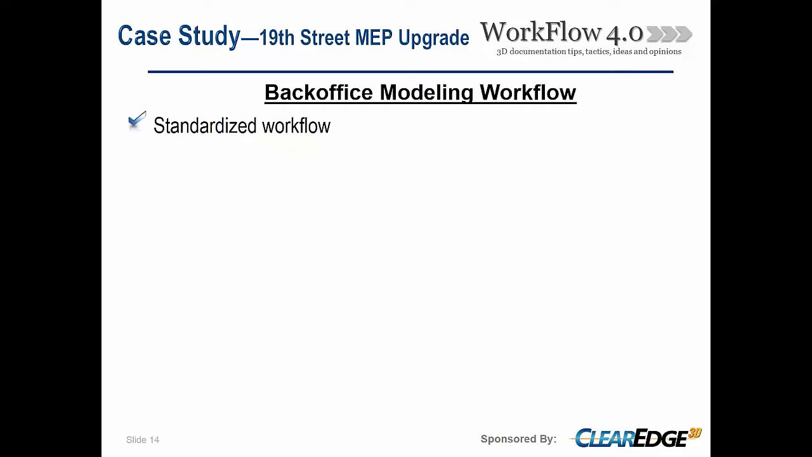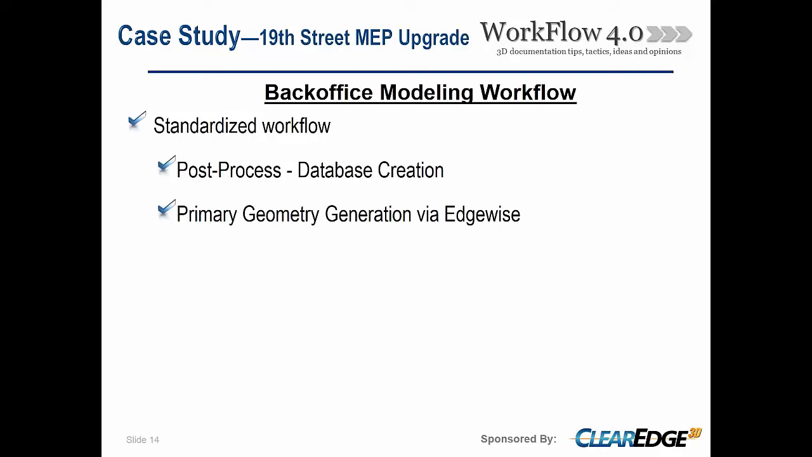Okay, so then we get it back to the office. We have our typical standardized workflow, but we're using our post-processing and database creation as our first step to then enable our primary geometry via Edgewise. And I'll talk about this a little bit more in the workflow, but we're basically having to bite off a night size, let's say one night size post-process chunk after registration so that we can begin the primary geometry generation. Then go to the next and go to the next.